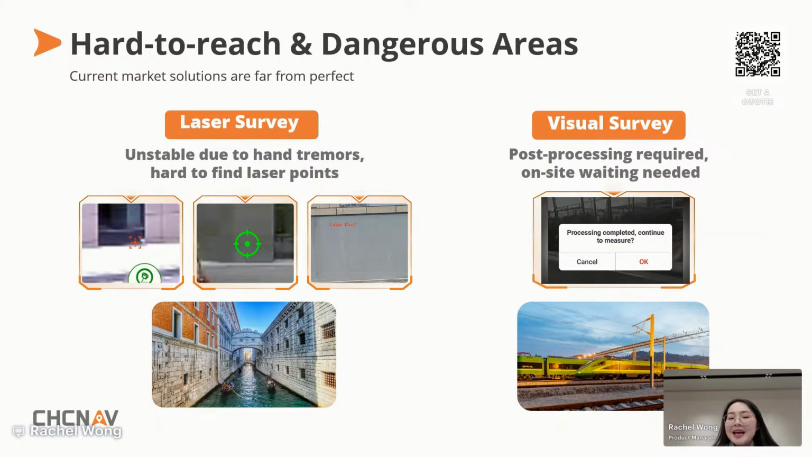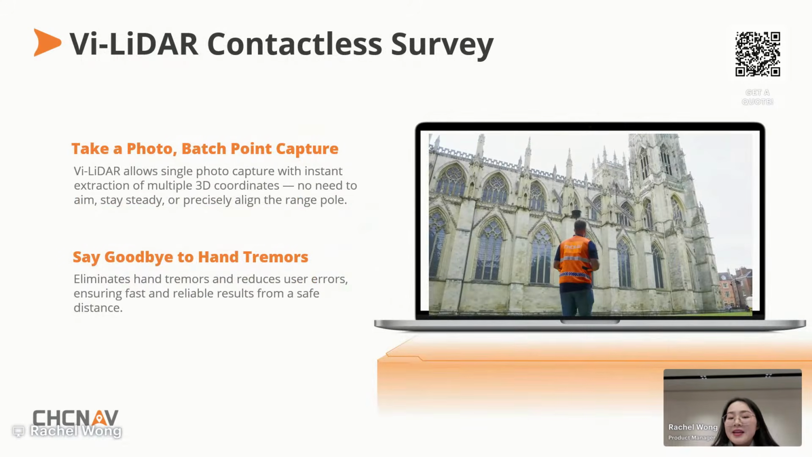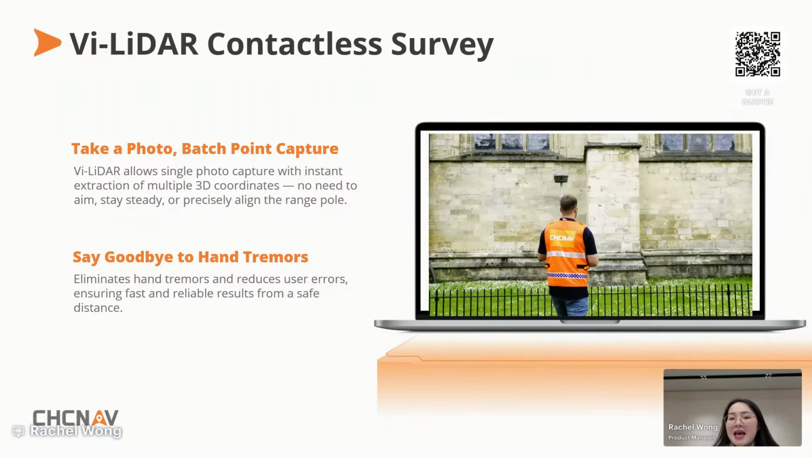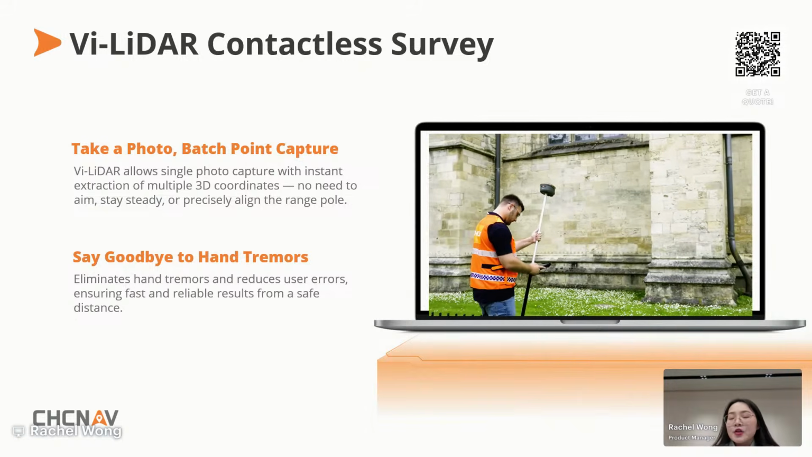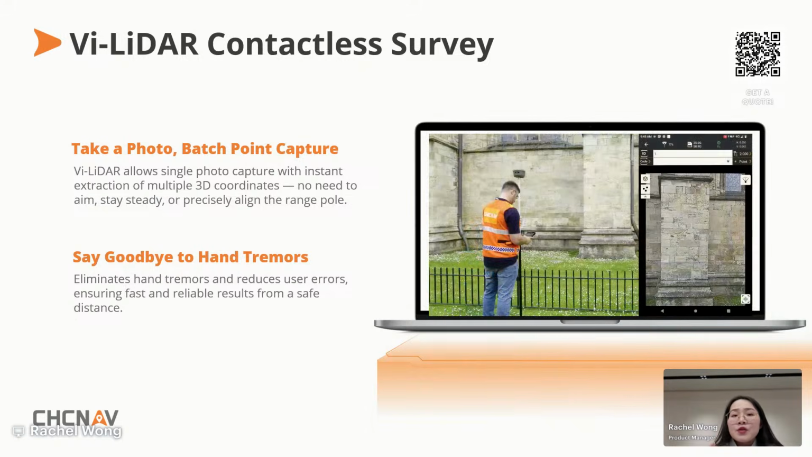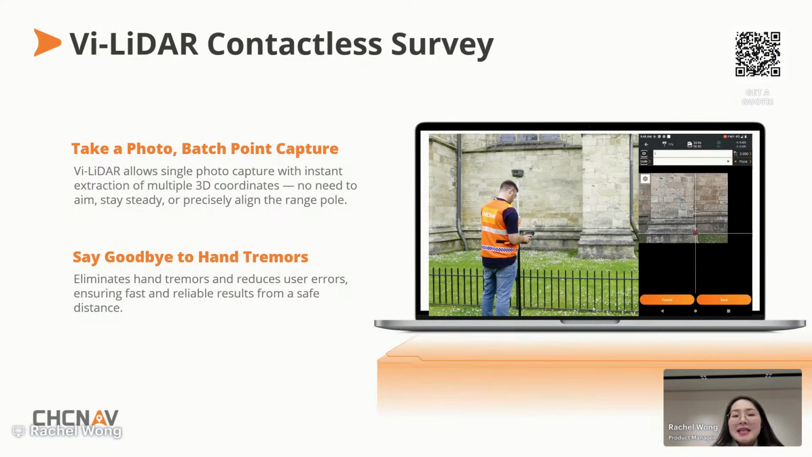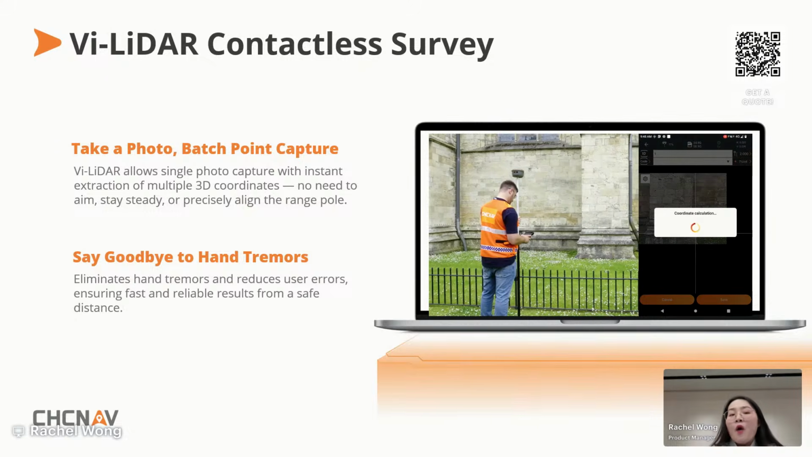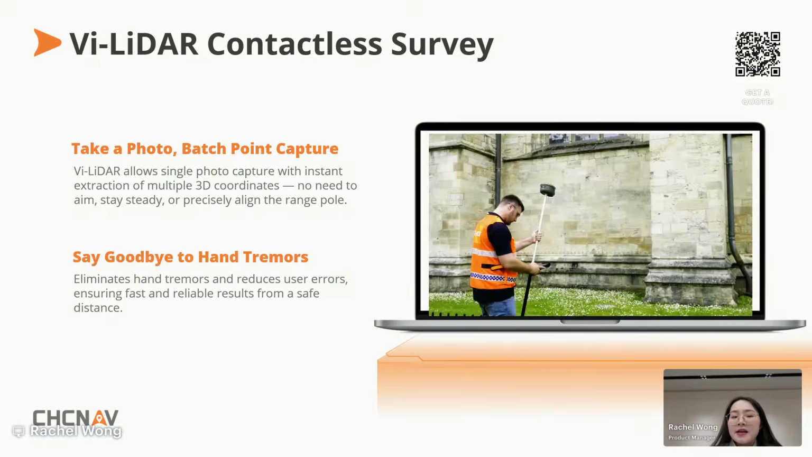ViLi-LiDAR takes a different approach. It takes a photo first, captures points later, and instantly extracts multiple 3D coordinates. No need to aim at the target perfectly, no need to stay rock steady, no precise alignment with the range pole. The ViLi-LiDAR contact survey is fast, stable, and user-friendly.